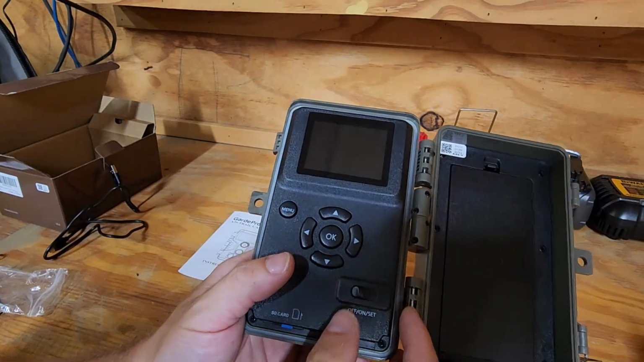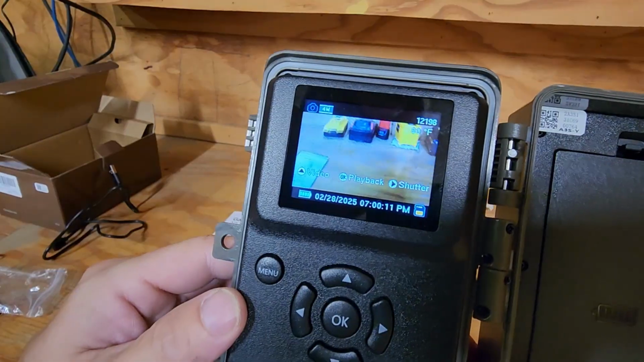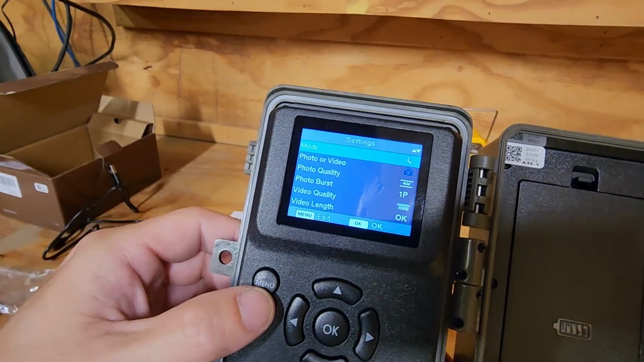So we got all those loaded up. Now we're going to switch it to the set position. See, it comes up there, shows that we have the SD card. Now we do need to format the SD card. We've never used it in this camera before, so that is something we're going to have to do.